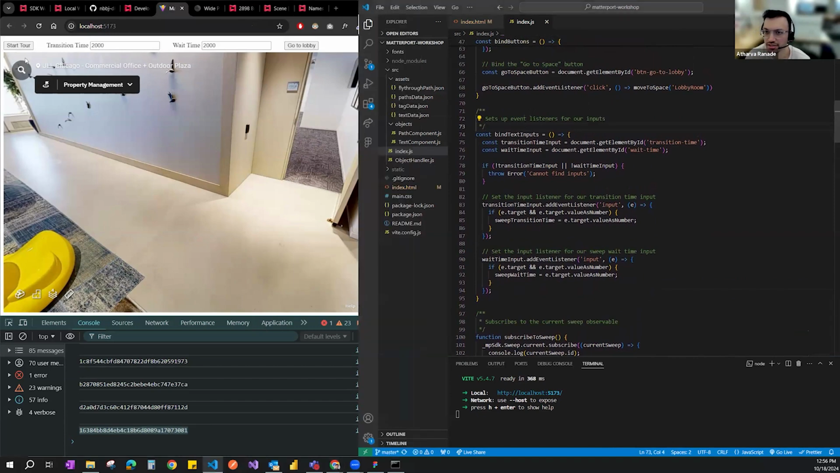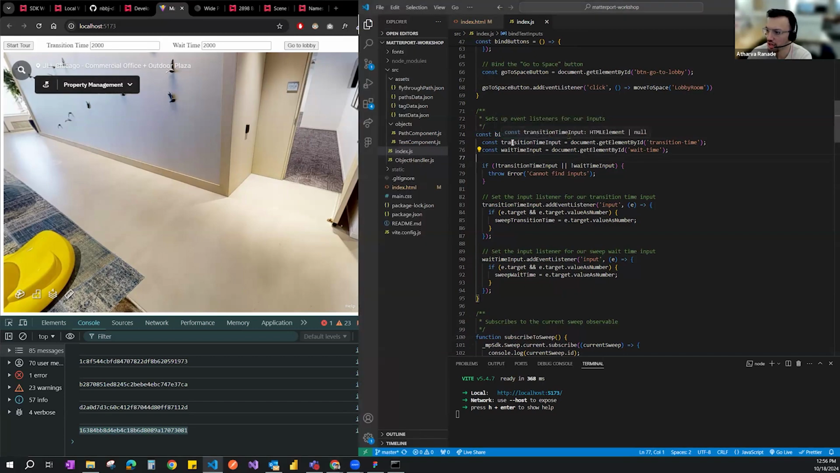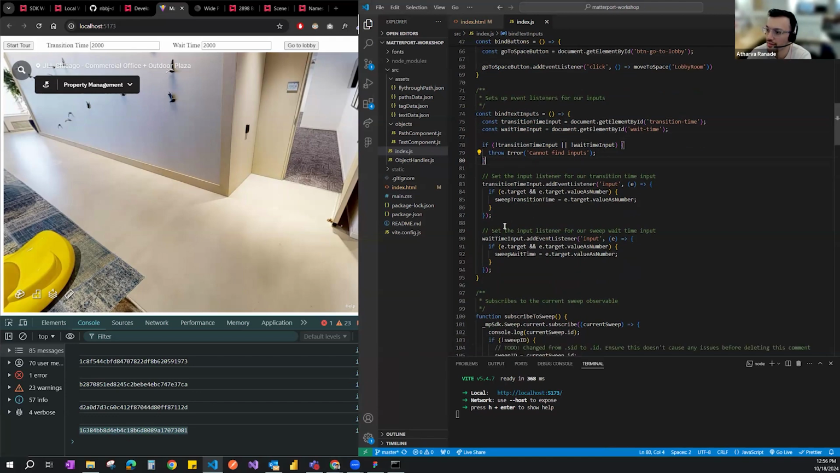The next step is setting up the transition time specifically. We're creating another function called bind text inputs, because these are text inputs that we have. First we're querying the input time and the wait time. We're adding error handling in case these aren't present, which we can say cannot find inputs. Then in the transition time input, we're adding an input listener, which says, give me the value of the target, the value that's placed in that text box.